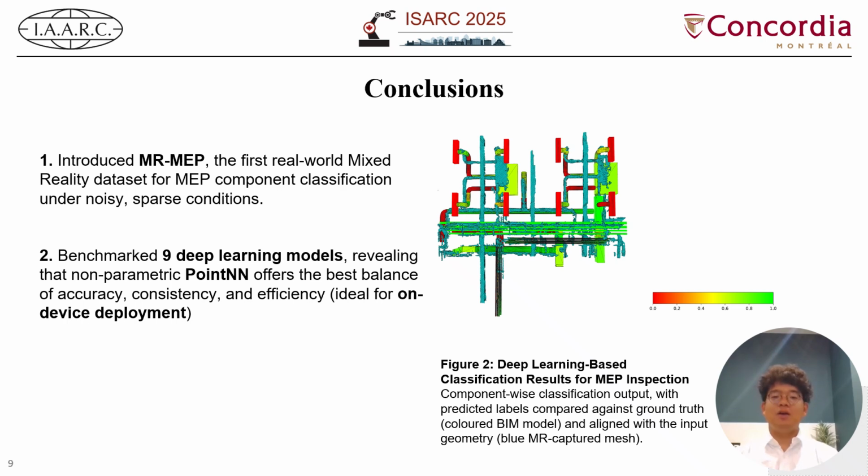In conclusion, we introduced MR-MEP, the first real-world mixed reality dataset specifically designed for MEP component classification. We conducted a comprehensive benchmark study involving 9 deep learning models from different architecture families: traditional, graph-based, transformer-based, and non-parametric. Among all these models tested, PointNN emerged as the best overall performer. We hope that this can help future work in mixed reality-based construction, inspection, and automation.